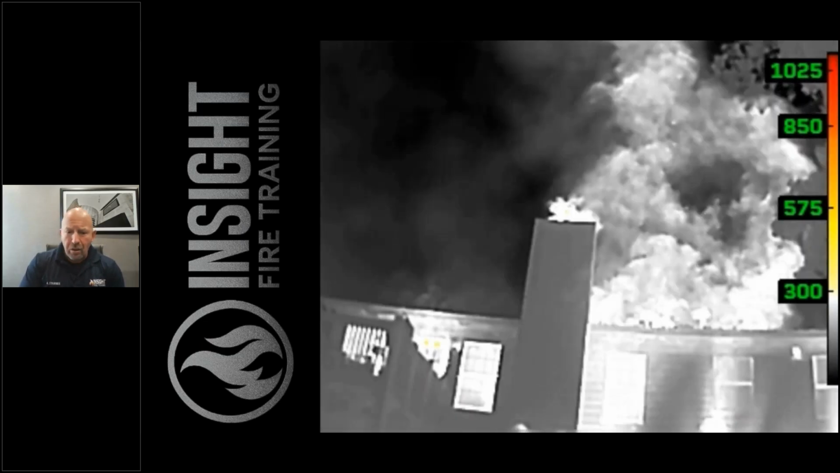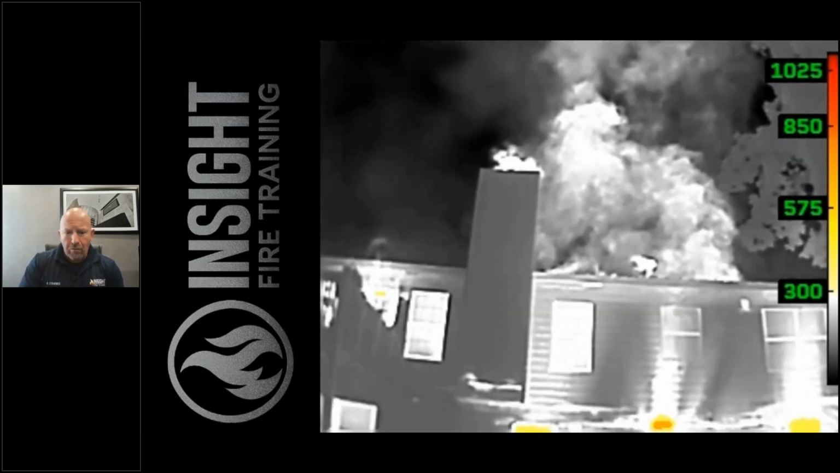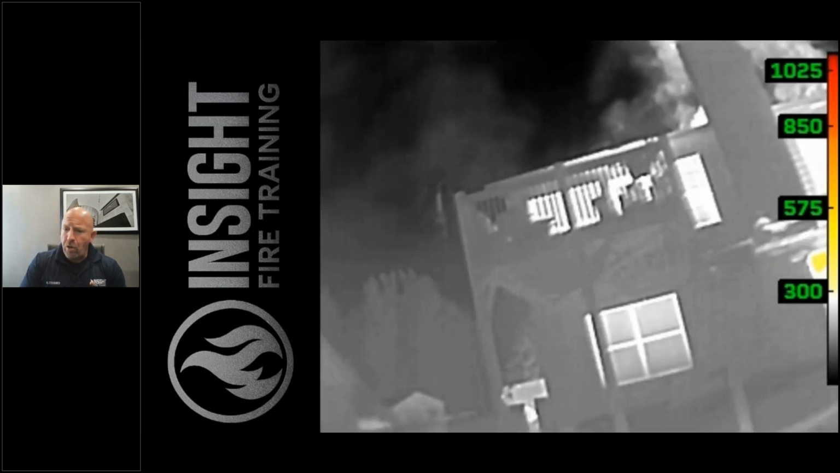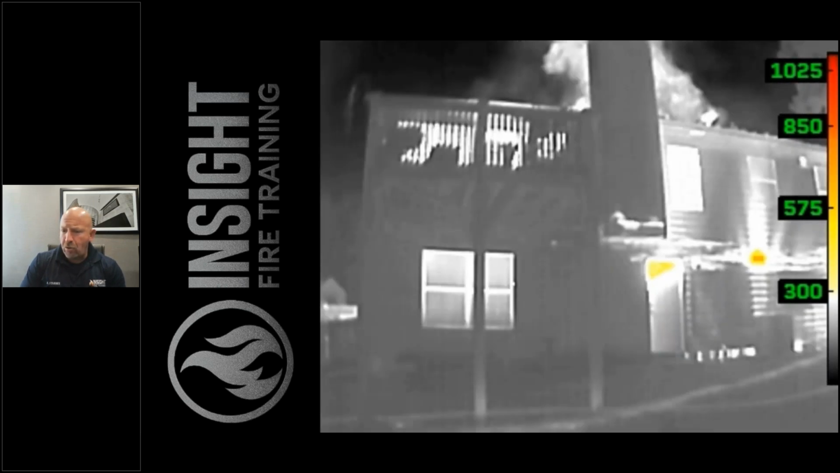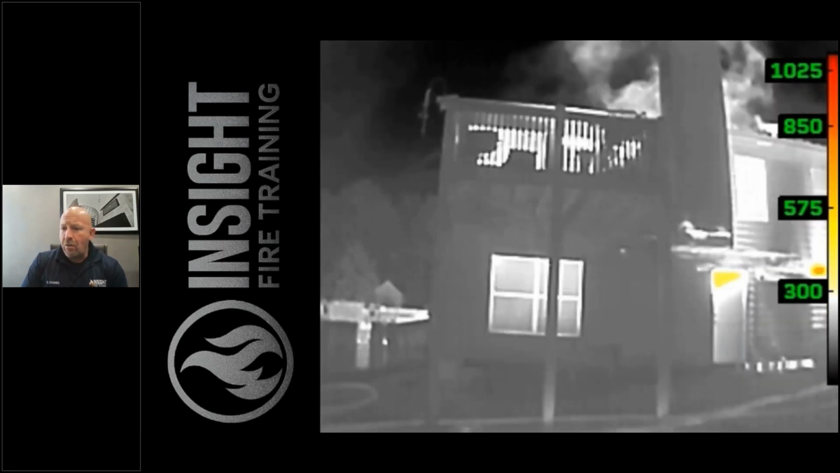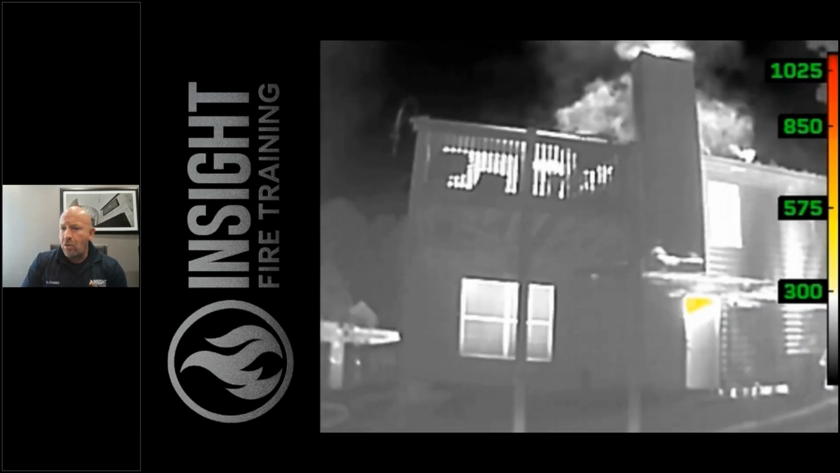This is the Charlie side, C Division. You see a wooden deck. You see fire extending to the Charlie side on the first and second floor. There's a window that's actually failed where firefighters have stretched, and they hunt for an intake and flow water into that intake. And you see the convection currents on the front of the building still pushing pretty hard.